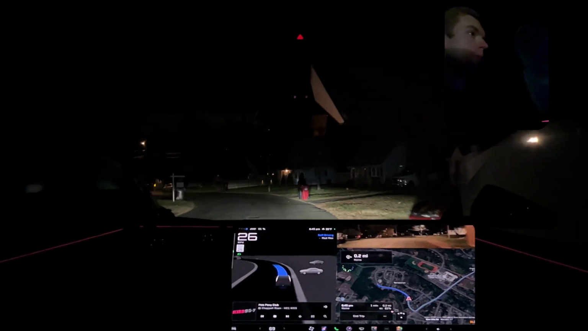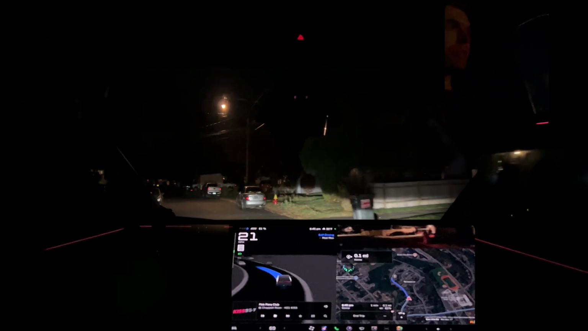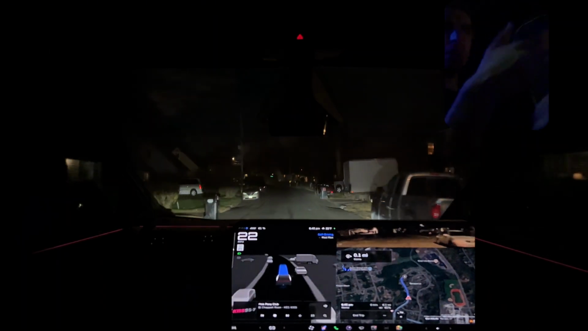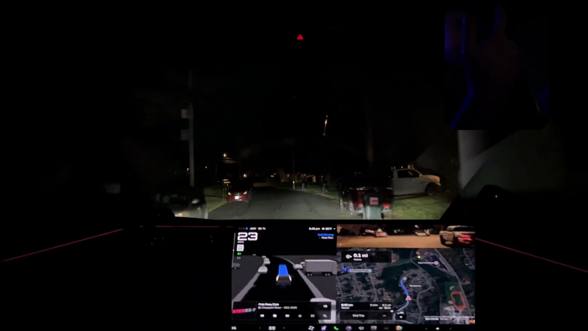Reasonably high speed through here. Looking out to see if anyone's out. I just don't like to sail past people. Car slows down a little bit with the parked cars on the side of the road.